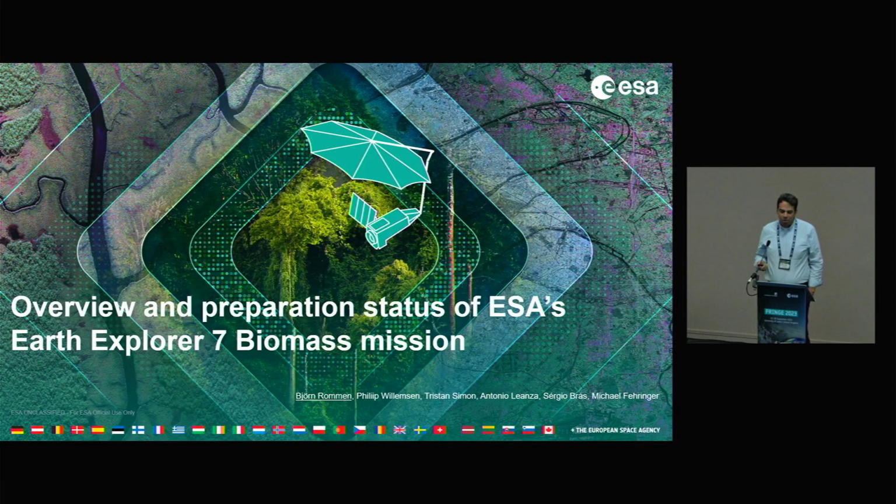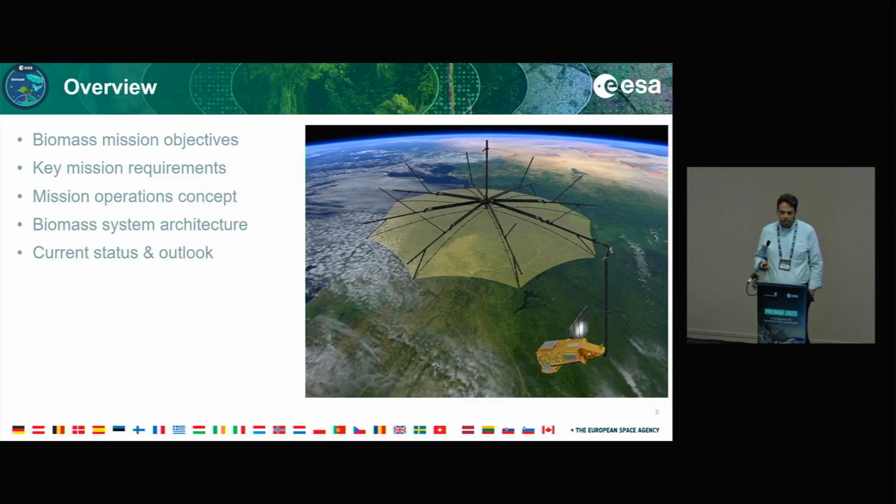I will talk about the overview and preparation status of ESA's Earth Explorer 7 Biomass mission. It was good to see yesterday quite some young people here, and I hope not everyone has already seen a Biomass presentation, so you may be amazed. For those who have already seen it, sorry for some slides that you will have seen before. But of course, I've tried to put in some new material as well. This presentation is co-authored by my colleagues Philip Willemsen, Tristan Simon, Antonio Leanza, Sergio Bras, and Michael Verringer, the project manager of Biomass, all based at ESA ESTEC in the Netherlands.